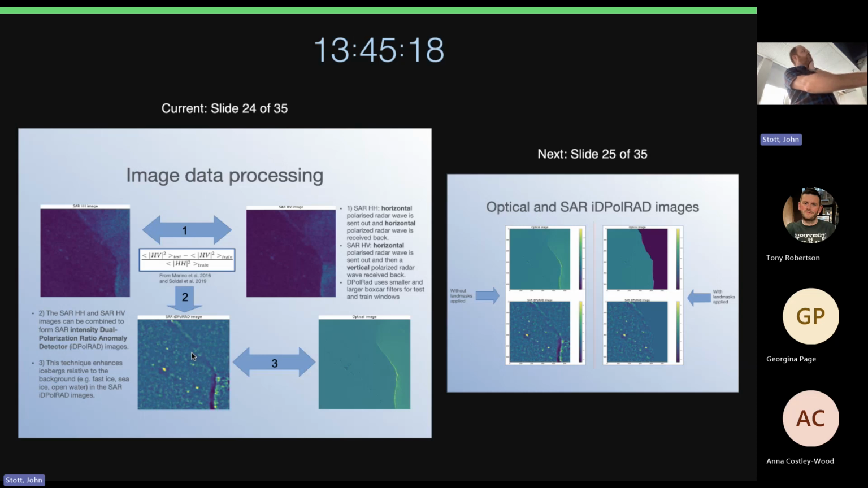It's the square of the HV in a test window minus the square of the HV in a training window divided by the square of the HH in a training window. And so those different window sizes, the test size is a smaller window size than the train size. And so you end up with this filter, and what happens there is you end up being able to see the icebergs much, much more clearly, and they stick out very brightly.